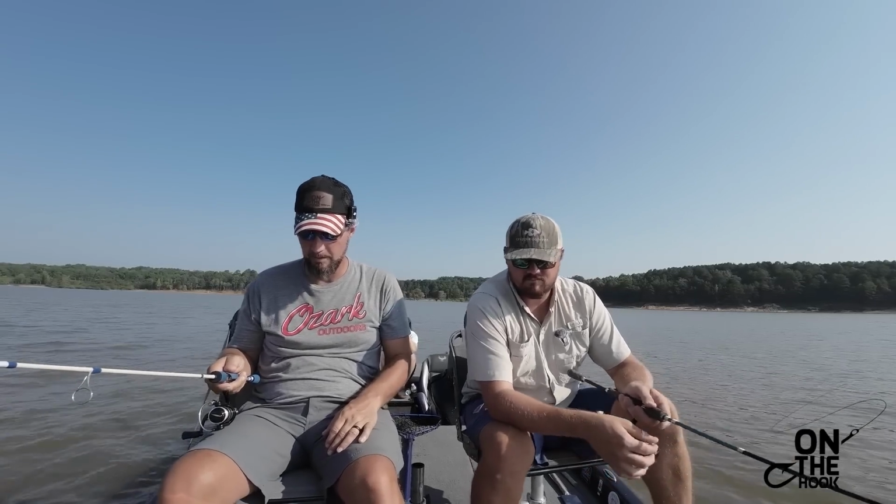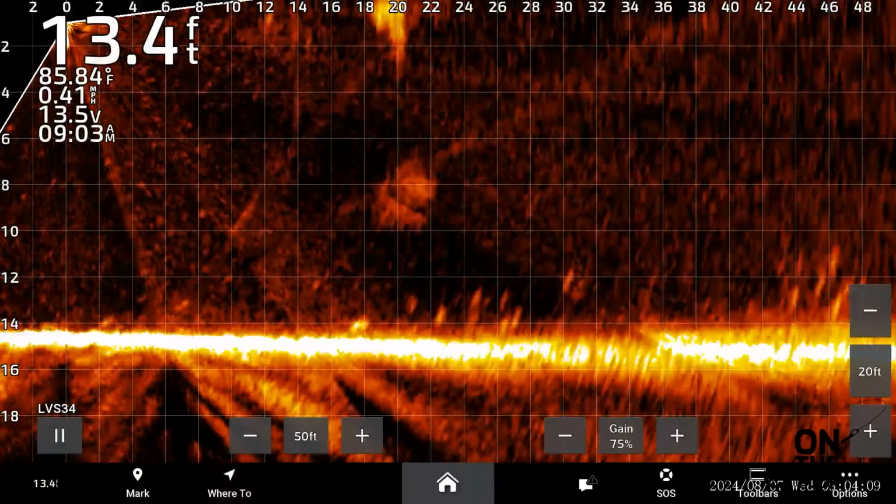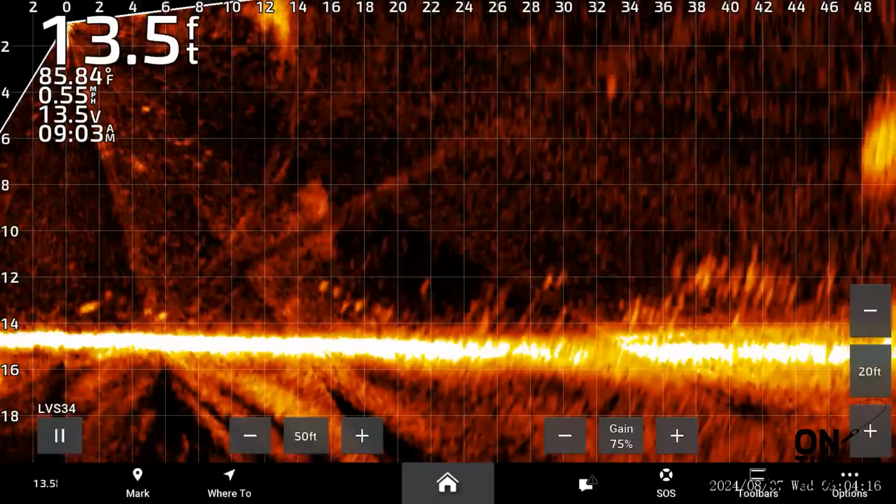It should be about to pop back up. Yeah. That should be about perfect if it gets down there in time. Go, go, go, go. He's seen it. He's seen it. He done. Keeper fish.